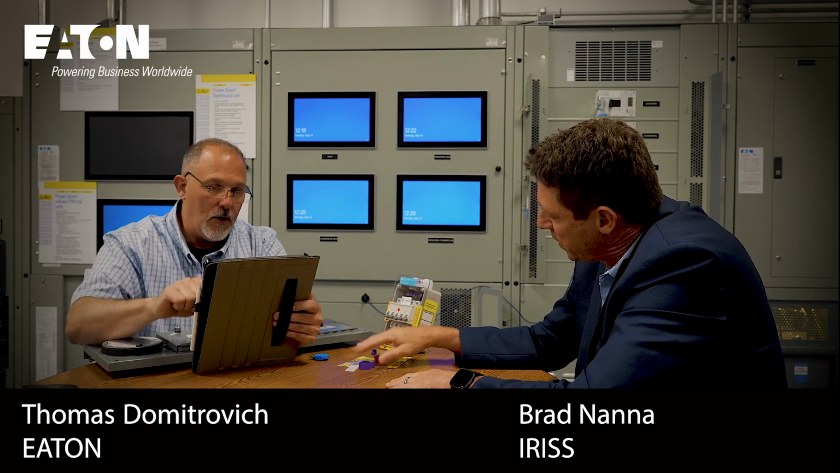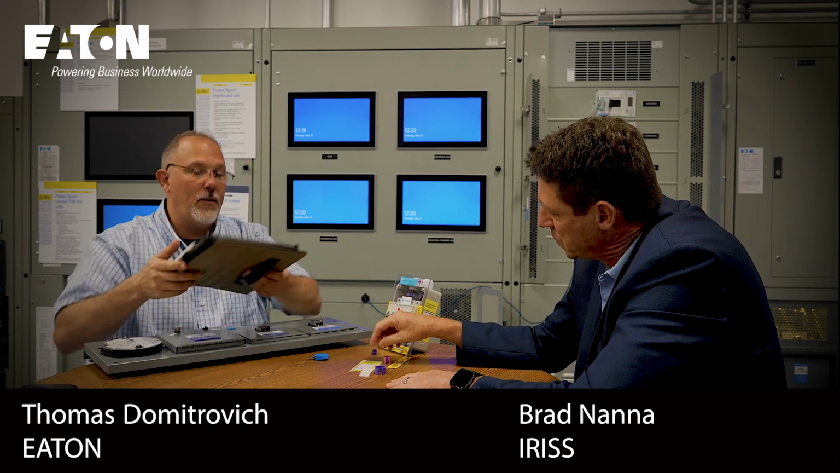So, that's the application of the paint, either on bus bar or on mechanical assets that are going to get worn. I like it. Yeah. All right. So we've covered a lot.